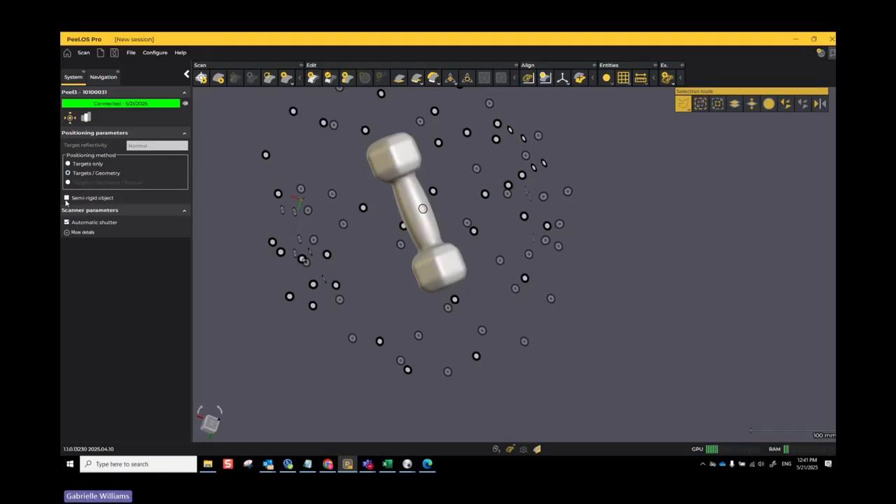Oh yeah, and then if you're scanning a person, I highly recommend checking this box for semi-rigid object. This is going to allow for micro movements, like a little bit of breathing and stuff like that. Because humans, they're going to be moving, it's going to be hard to scan without that.